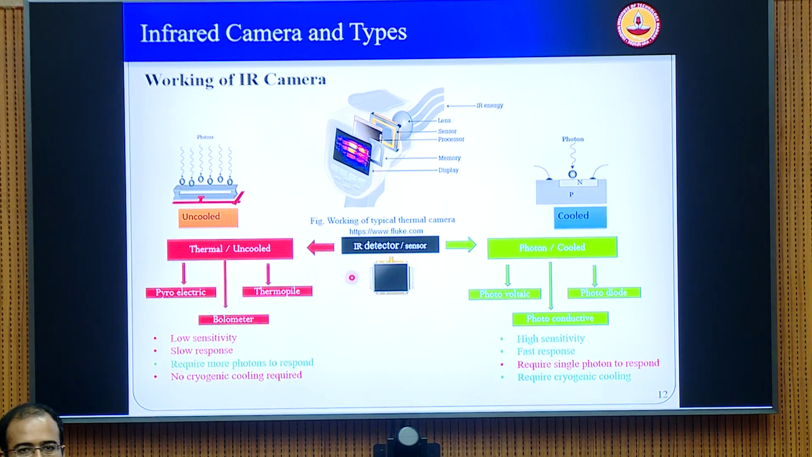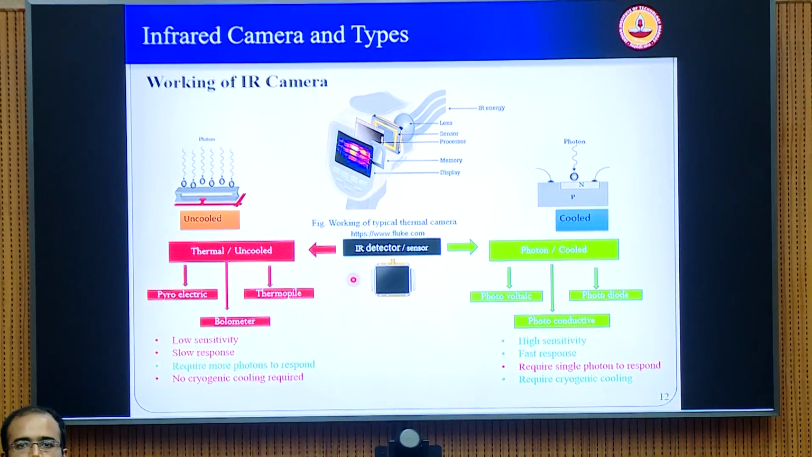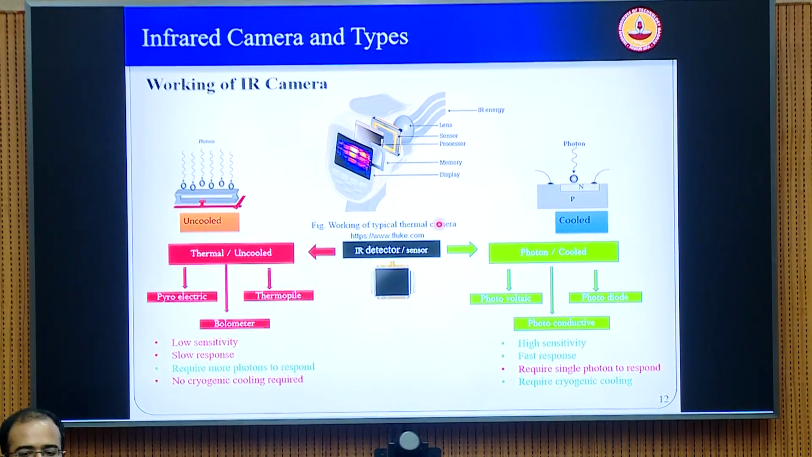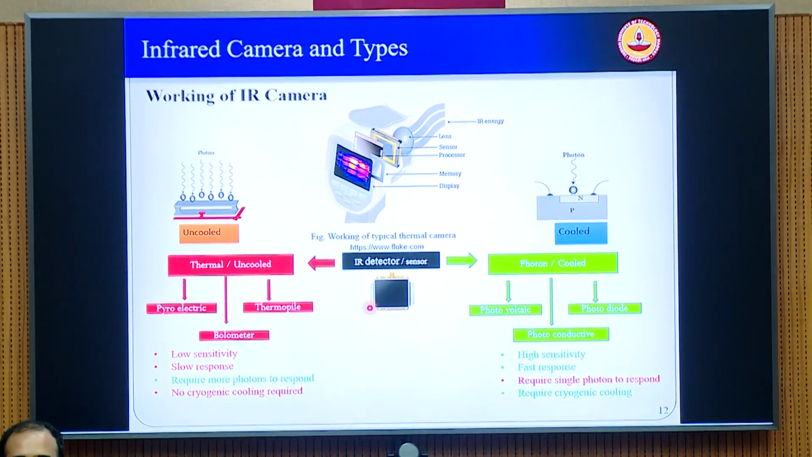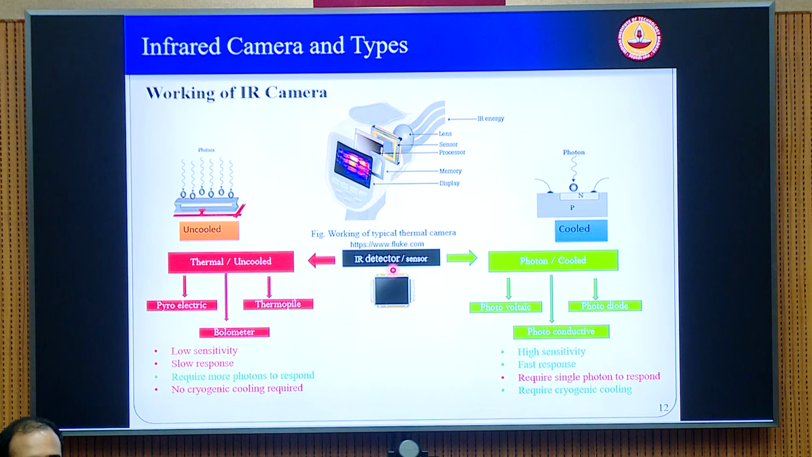As I said, we are classifying IR cameras based on the IR wavelength bands, which are basically transmissive, or the windows in the atmosphere which are transmitting IR. Apart from that, when you look at IR cameras, they essentially have a detector or a sensor. This is basically the eye or the heart of the camera, and you can have two types of detectors. Again, based on the wavelength, we have already mentioned it. It could be an uncooled thermal camera. For example, the long wave IR that I mentioned, A655SE, is an uncooled camera.